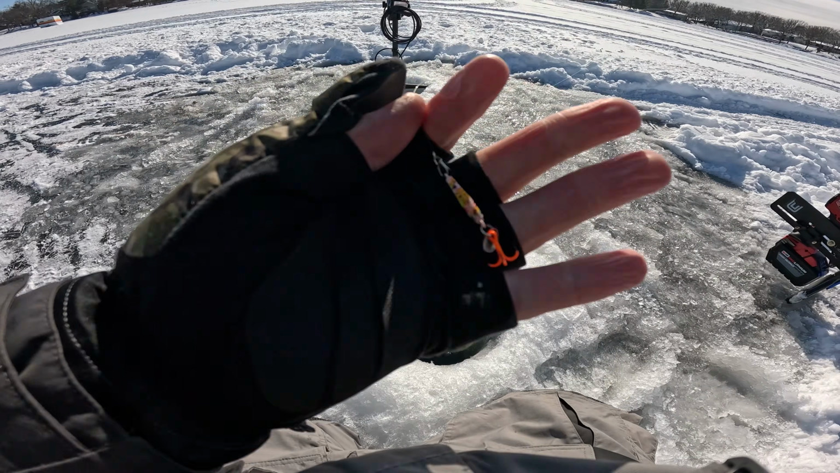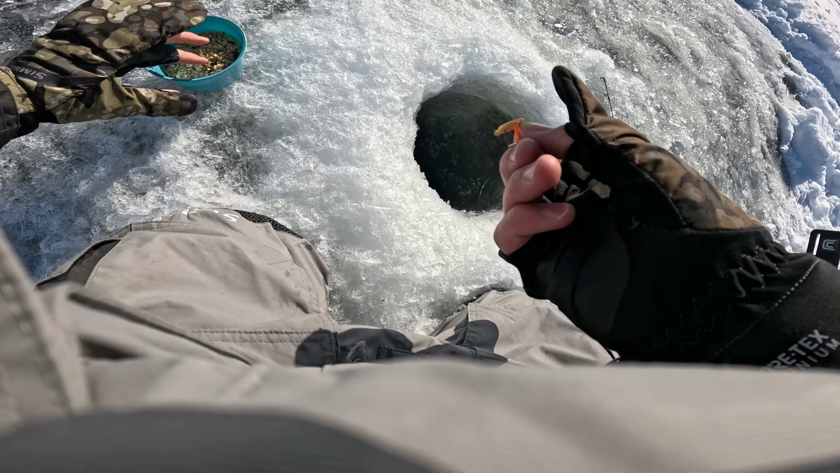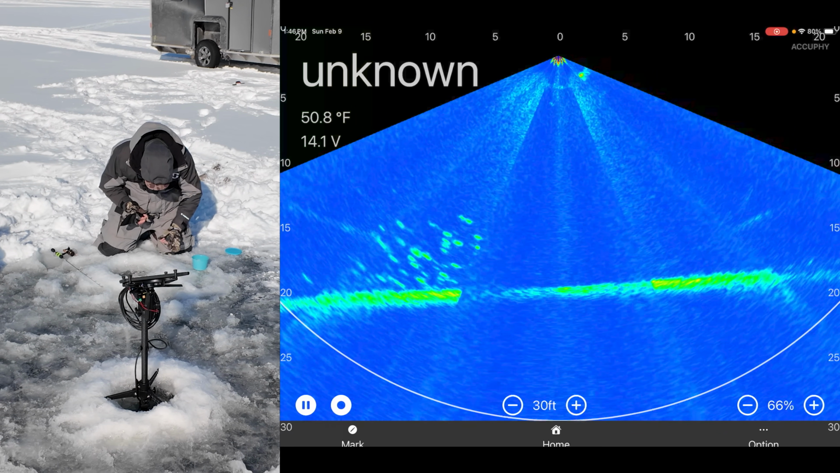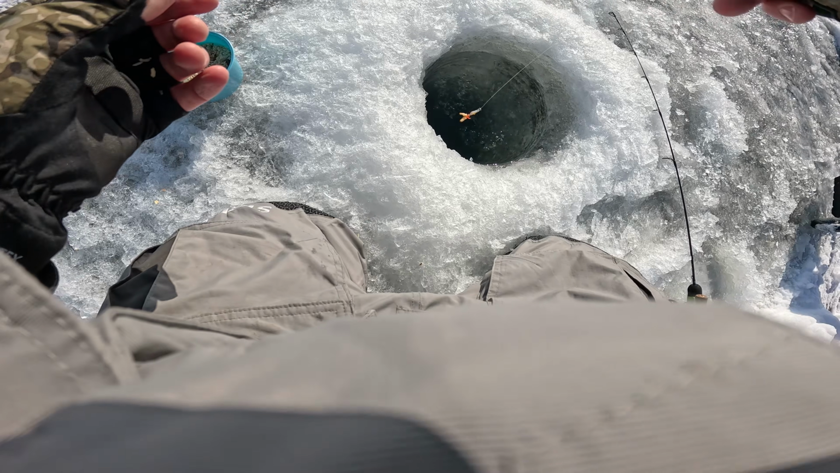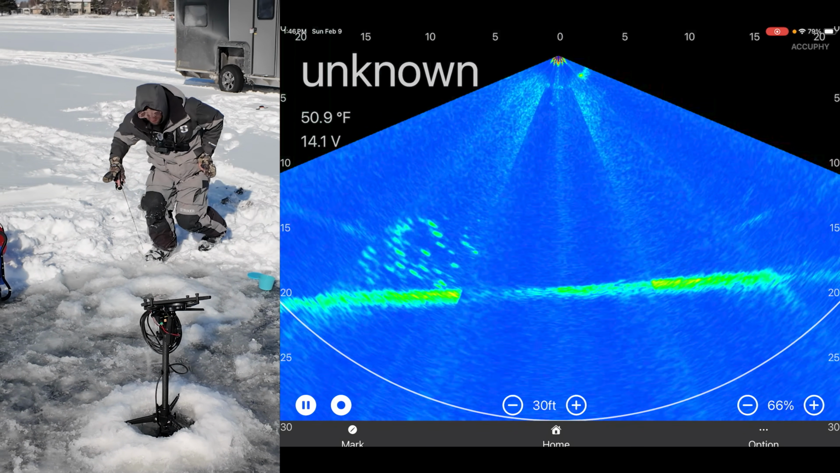I'll link it down below if it produces anything, but this is one of the new koi color patterns with the painted treble. I haven't used these a ton before this year, but when I was out perch fishing just last weekend, I started using it, and dang, this thing really does produce. Not saying it's like a magical treat to mankind, but so we'll drop her down. See what we can get into.